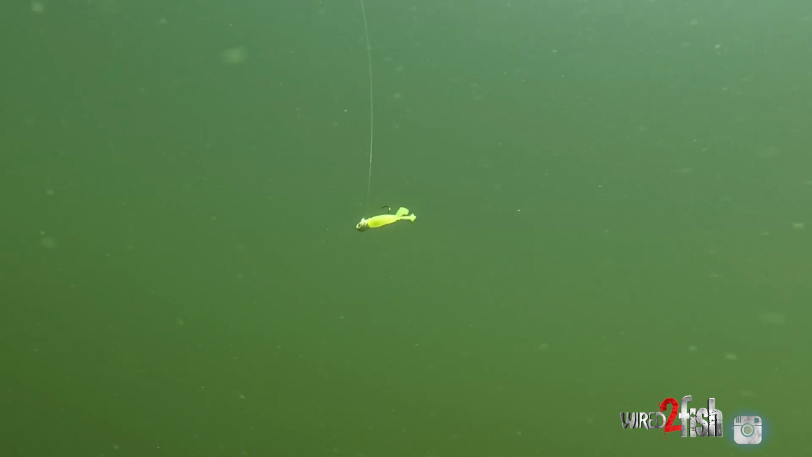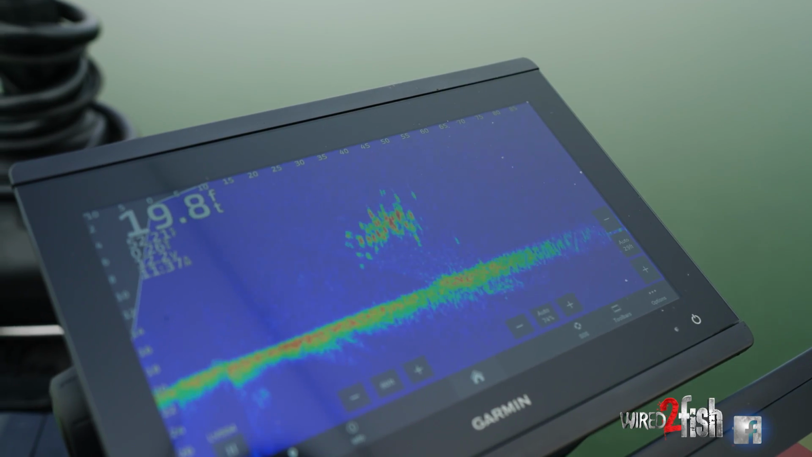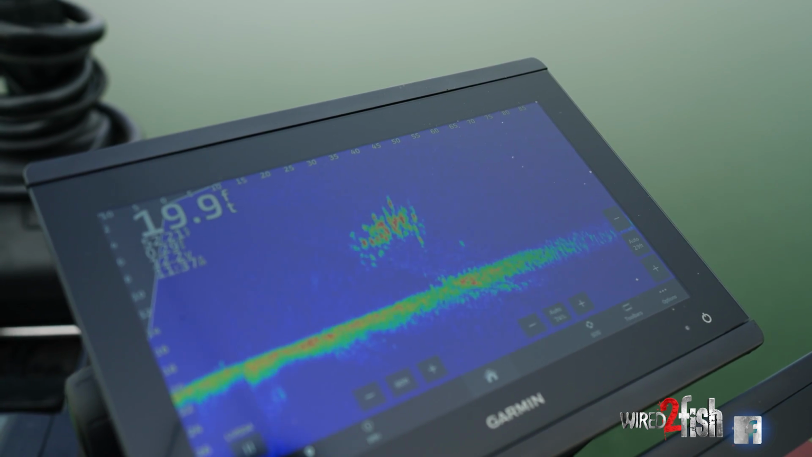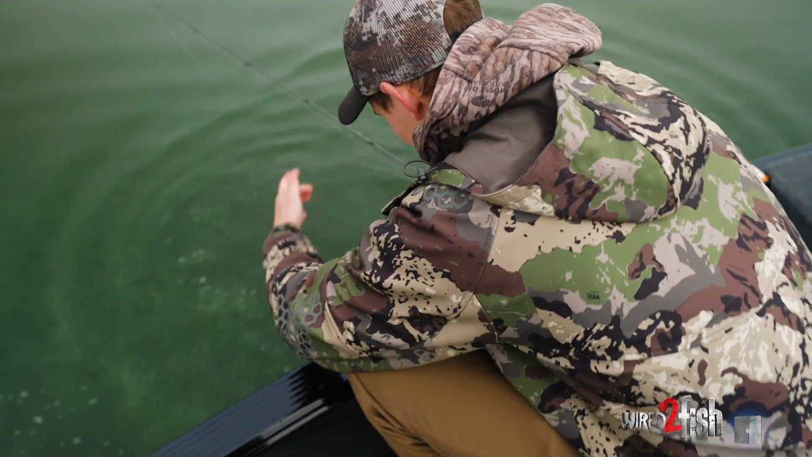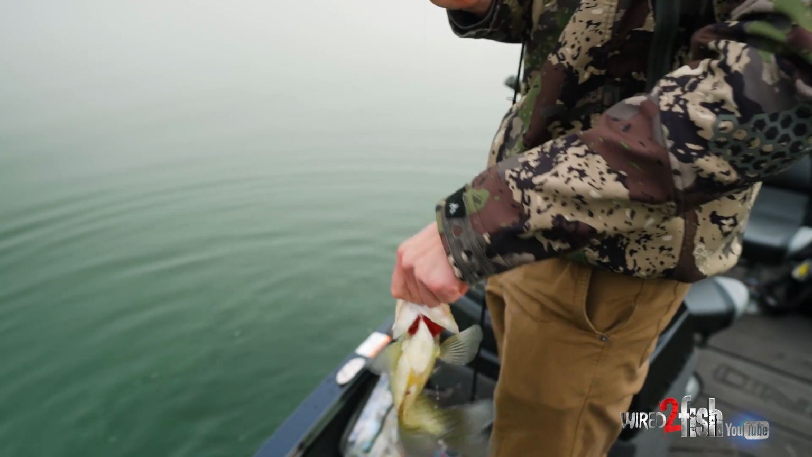I think you're missing some bites. Just wind it right through. Those tails are kicking. Yeah. Just get it up there and just slowly kind of wind it right through. Oh, he was glued to it. Yep, there you go. Oh my gosh. Look at that thing. Hold that guy out for me.